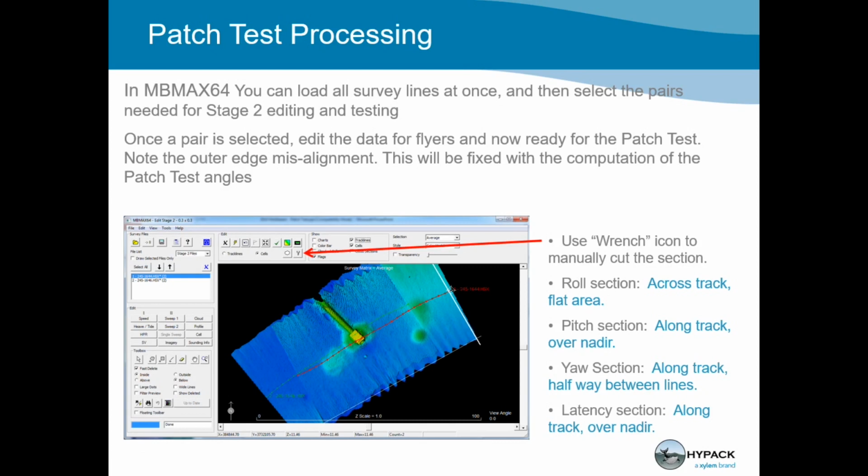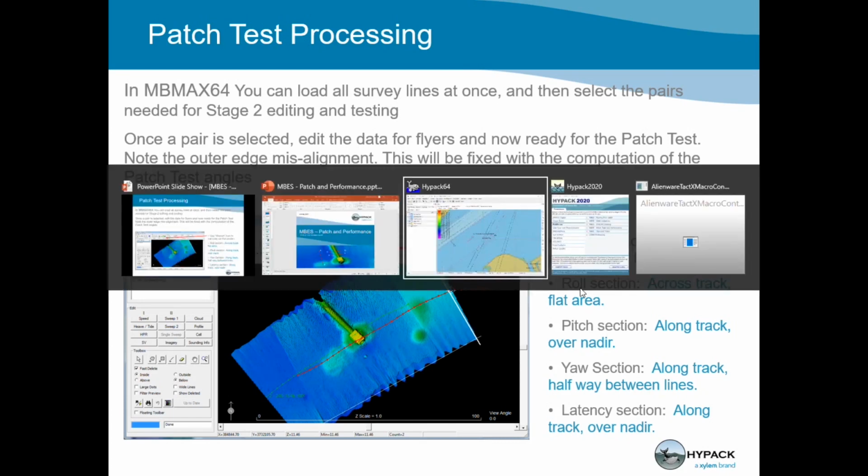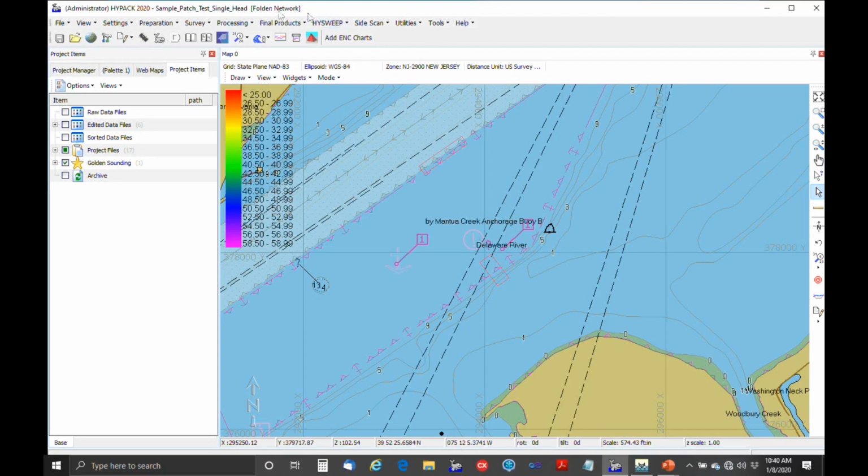Okay, and then the patch test processing. I'll step away from the presentation for now, and we'll go into HYPACK. On the training thumb drive, there's a sample patch test single head. I'm just going to start MB Max, which is where the processing is done.